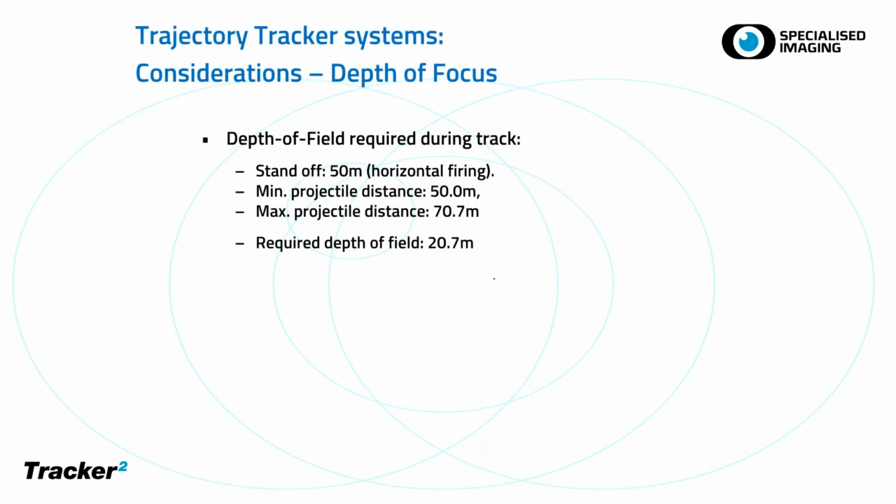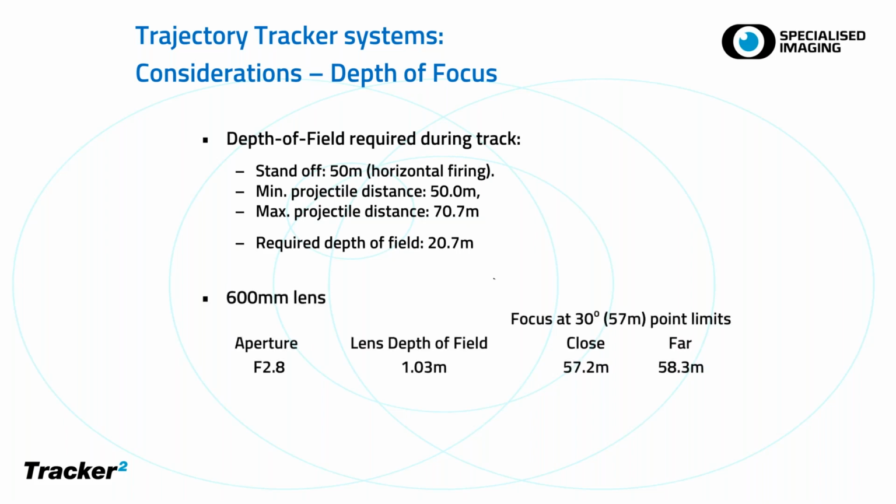And to touch on the depth of focus that you require during a track. If your standoff is again 50 meters, your required depth of field is quite a large 21 or just under 21 meters. So for a 600 millimeter lens, and these values here are really for a theoretical lens, so for a real lens it might be a little bit better. For f2.8 you're only going to get a 1.3 meter depth of focus.